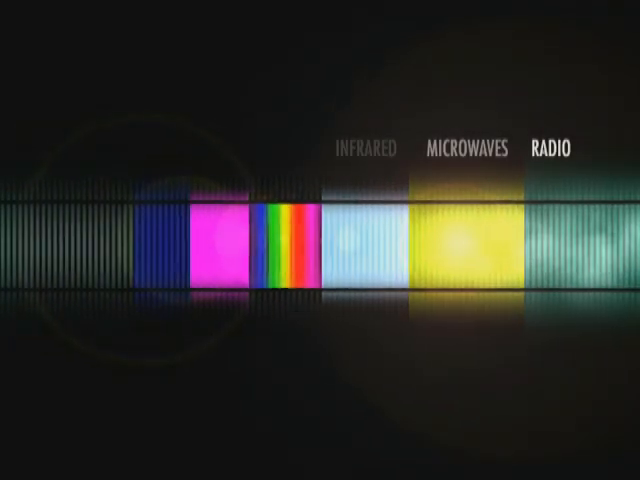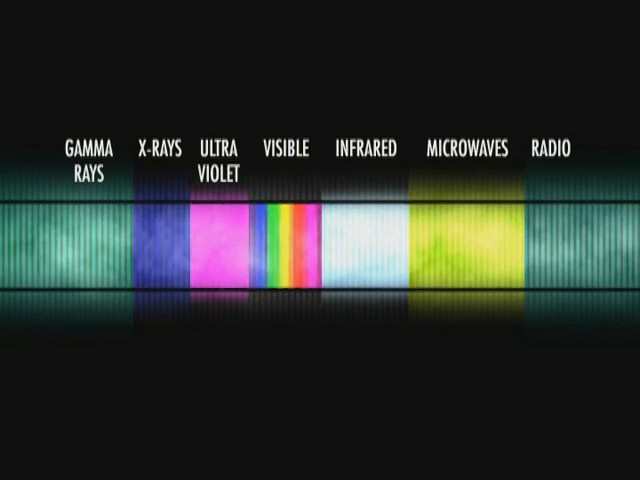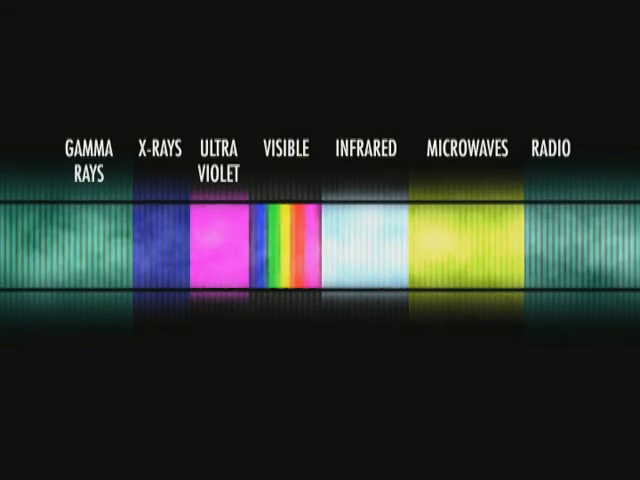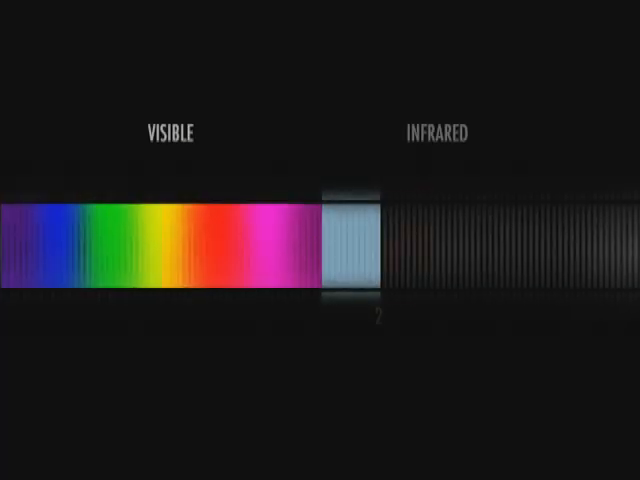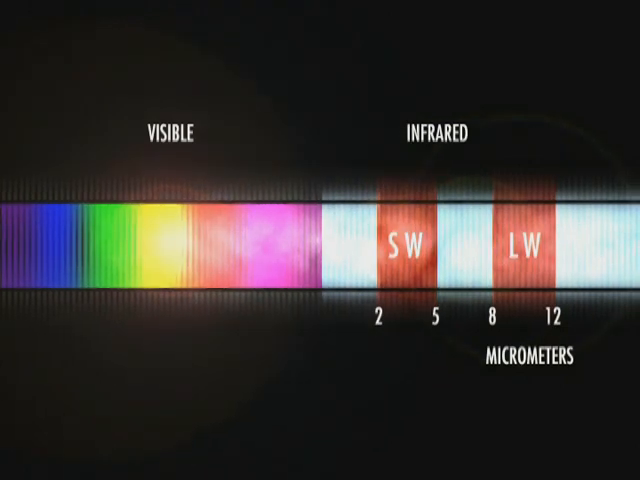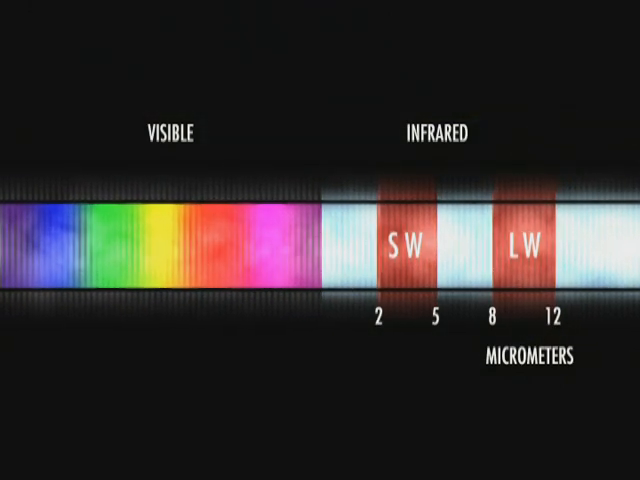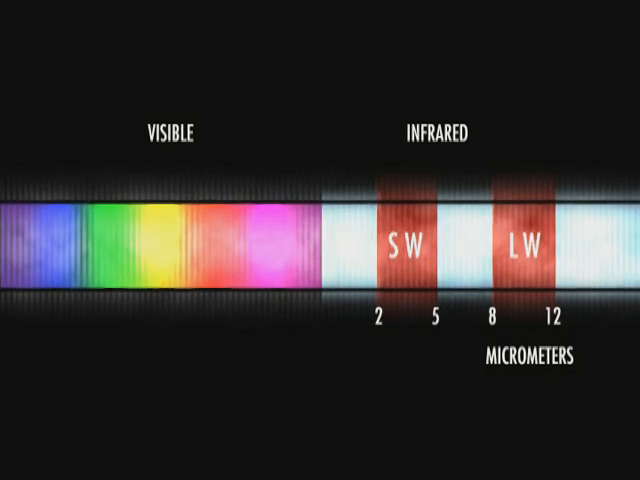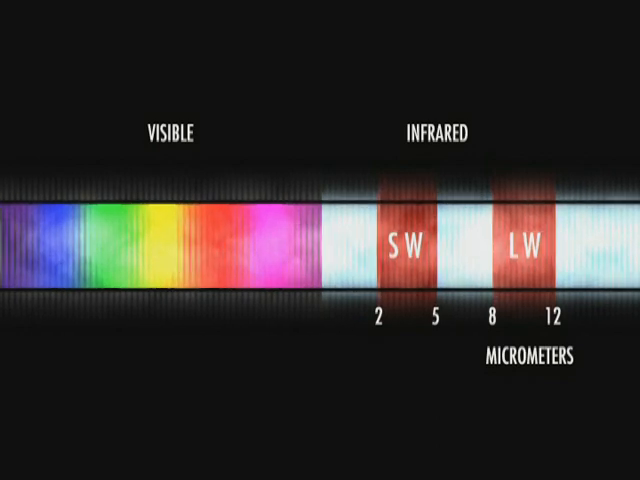The human eye can only see a very small part of the electromagnetic spectrum. At one end of the spectrum, we cannot see gamma rays, ultraviolet light, and X-rays. While at the other end, our eyes cannot see infrared, microwaves, or radio waves. Infrared radiation lies between the visible and microwave portions of the electromagnetic spectrum. The difference between infrared and visible light is the wavelength. Infrared has a longer wavelength than what we can see with our eyes.